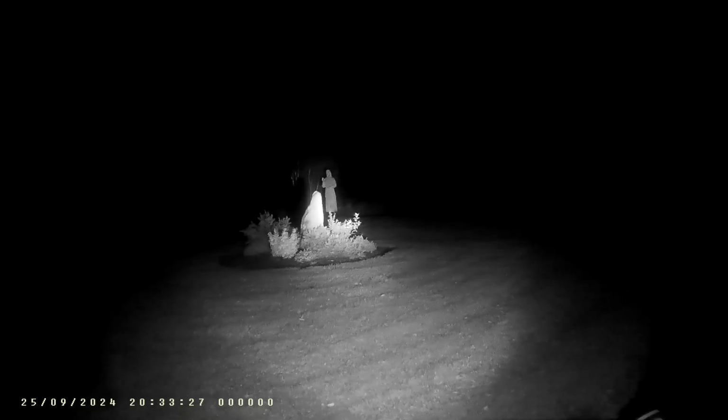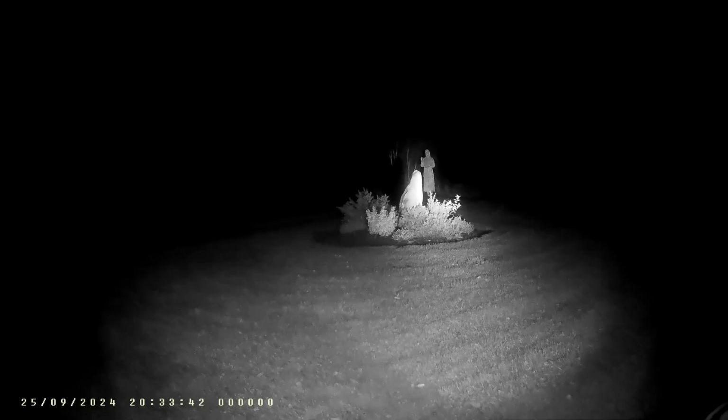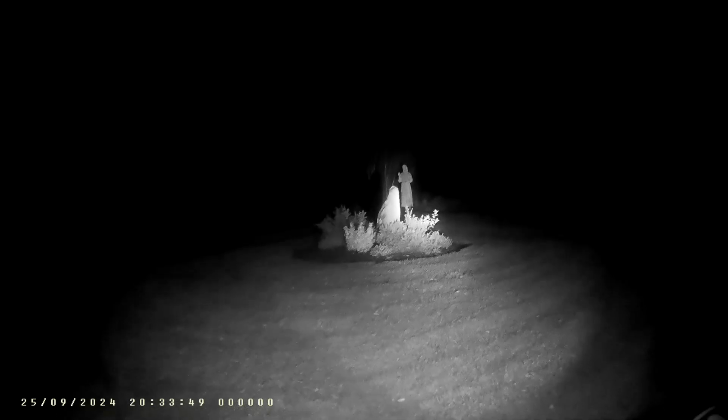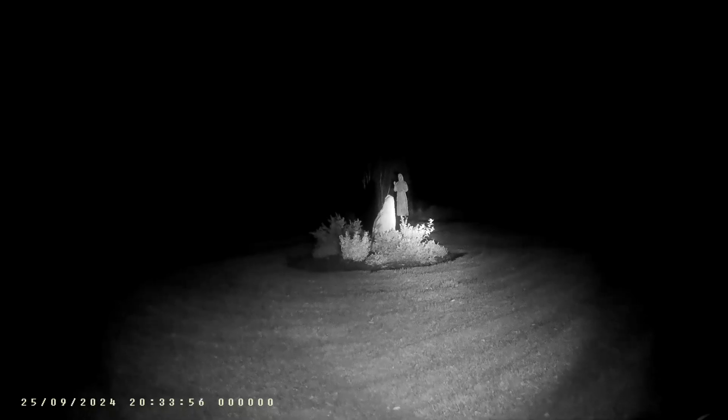Now, this camera can record up to 1296p. The problem is, if I do any video at all with my kind of editing computer, which is pretty old at this point, it takes over a day to upload a video. So for now I'm sticking with 1080p, sorry.